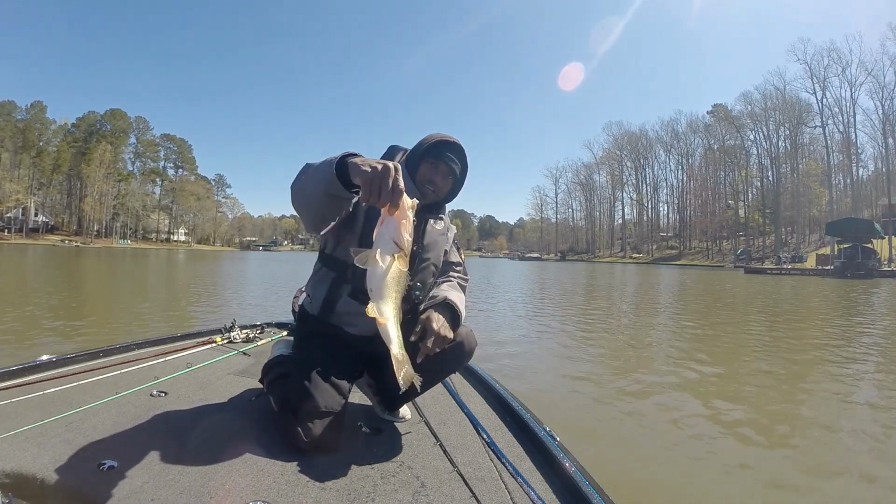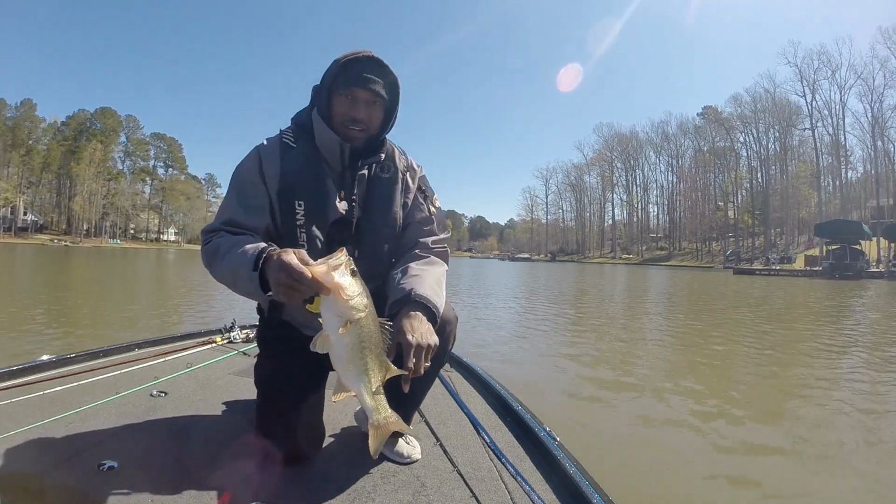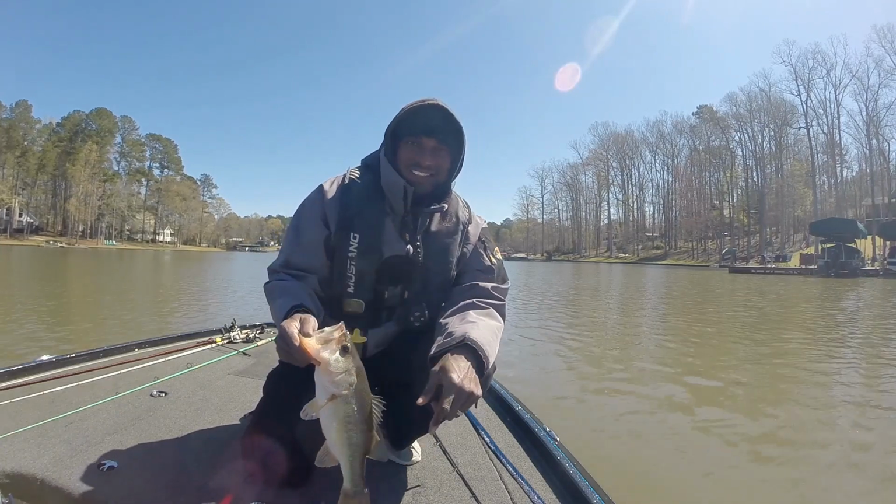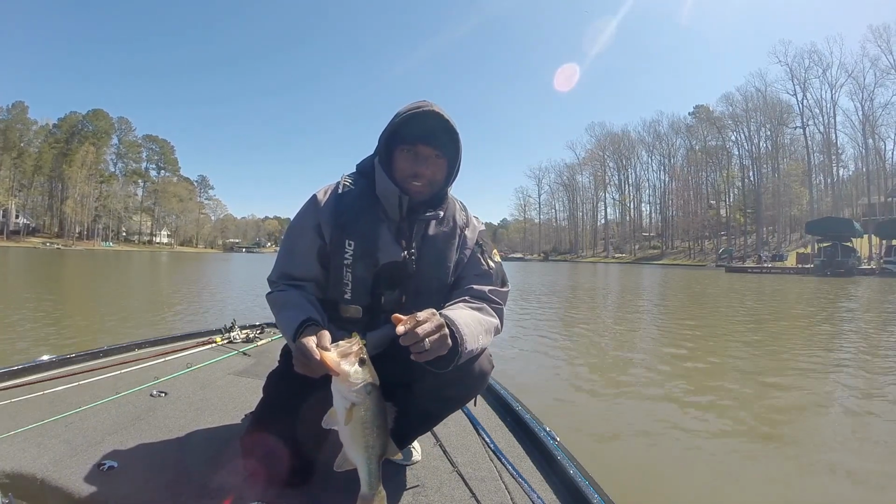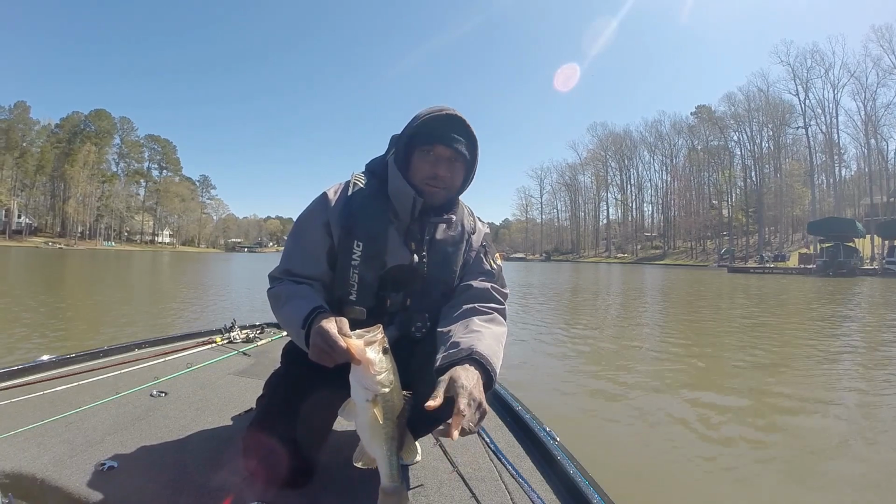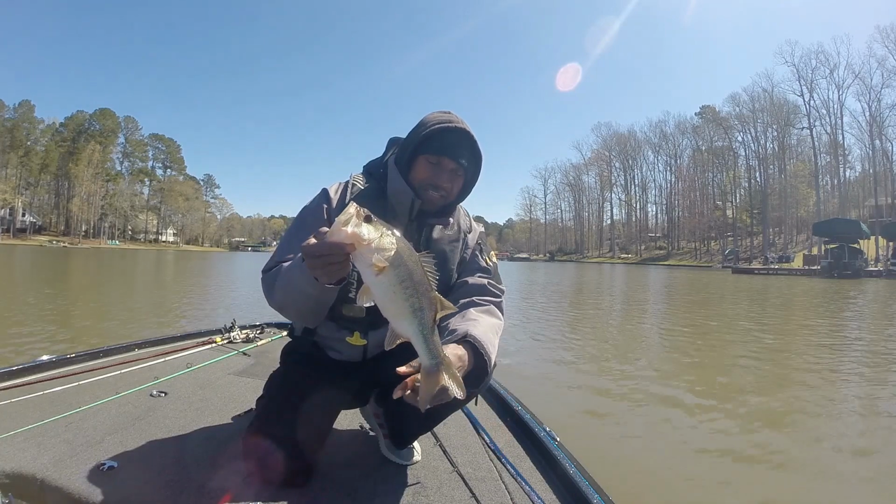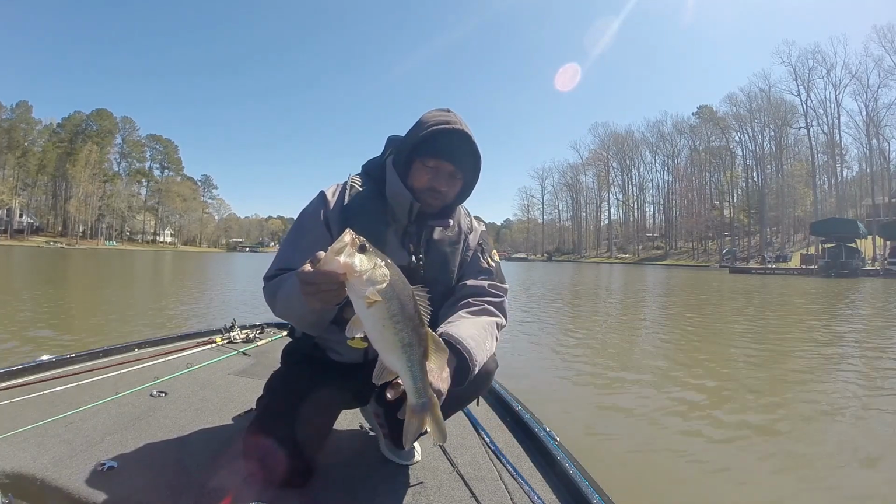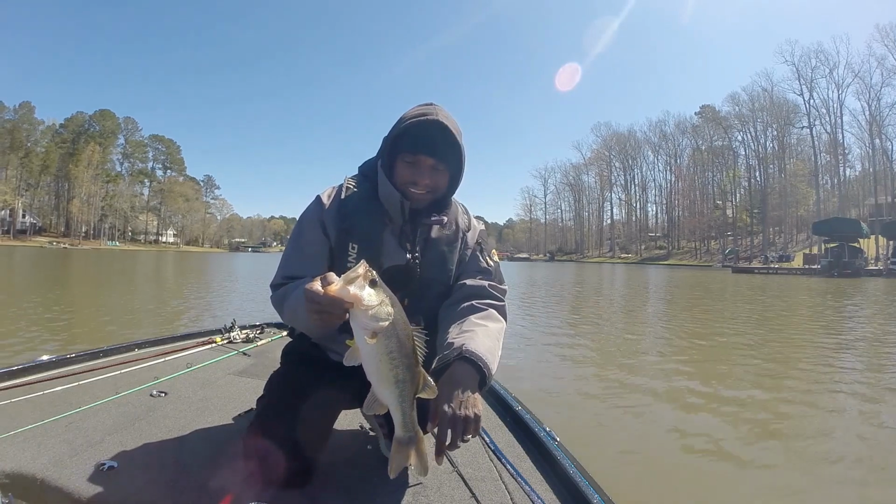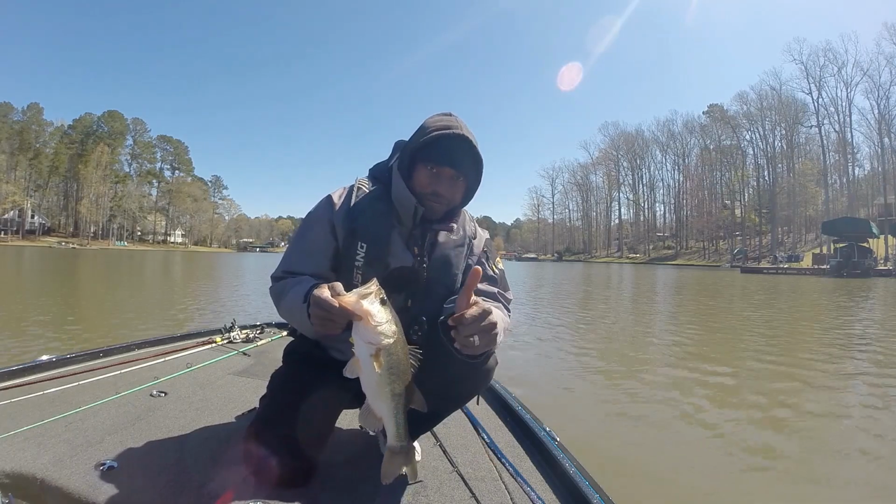All right, there we go, guys. That is another decent fish right there. All right, let's take a look at the electronics. Should I catch another one? Because this is practice. And as you know, I always say on practice day, it is not about catching fish, but it's about finding the fish, the cover, and the structure that you want to target on tournament day. But we got a minute before the tournament, so let's go ahead and catch one more. How about that?